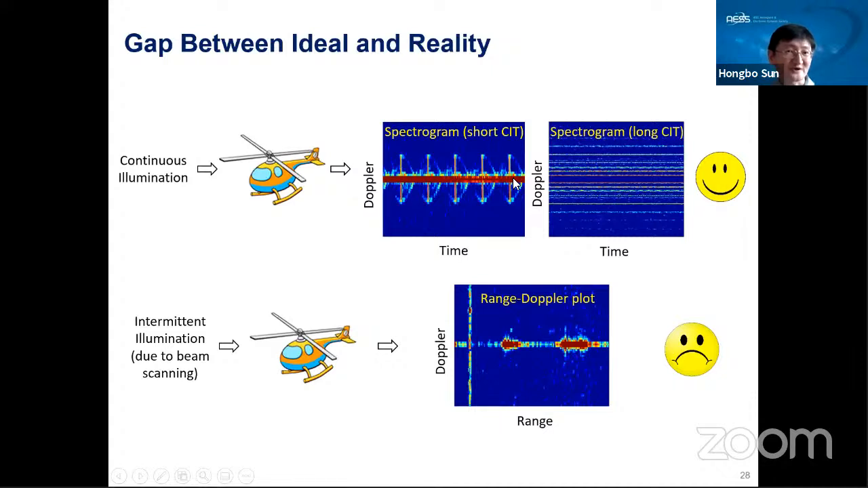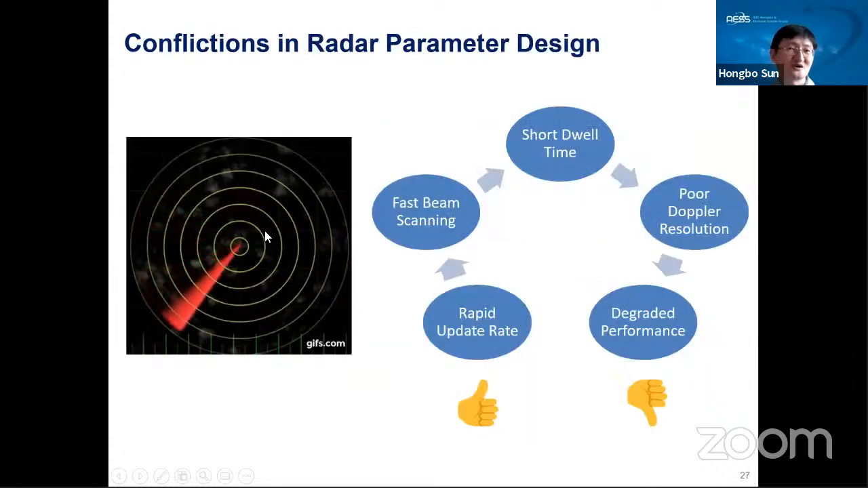But unfortunately, this result can only be obtained if you have continuous illumination of the target. As I just mentioned, in real time, the radar beam will always need to scan quickly, so the radar beam won't point to one target continuously.